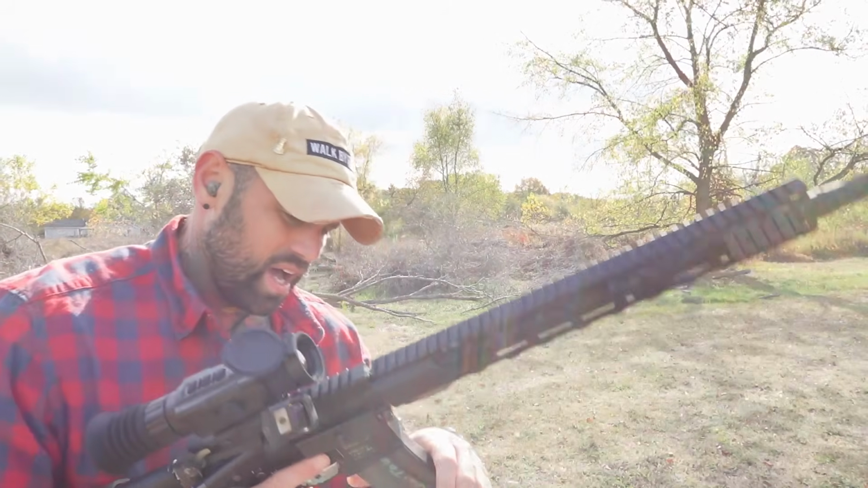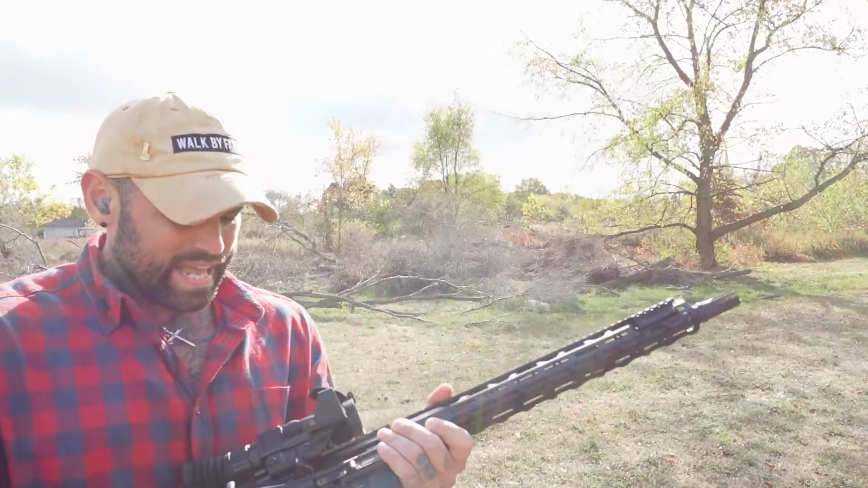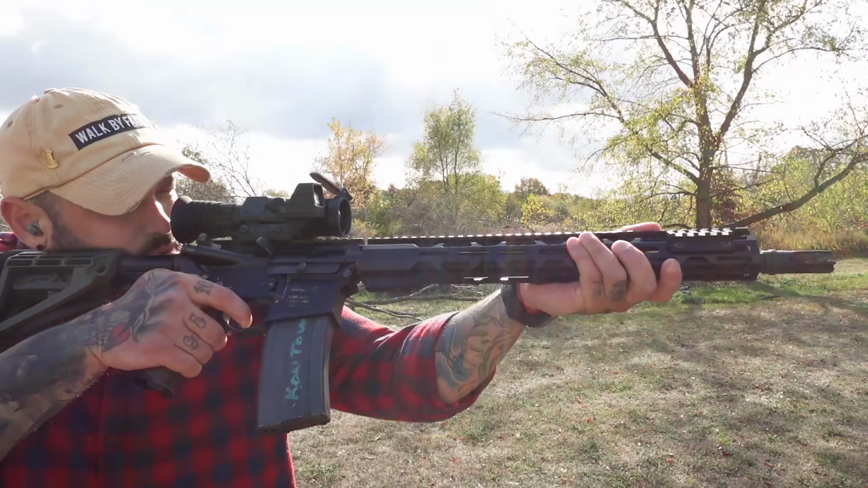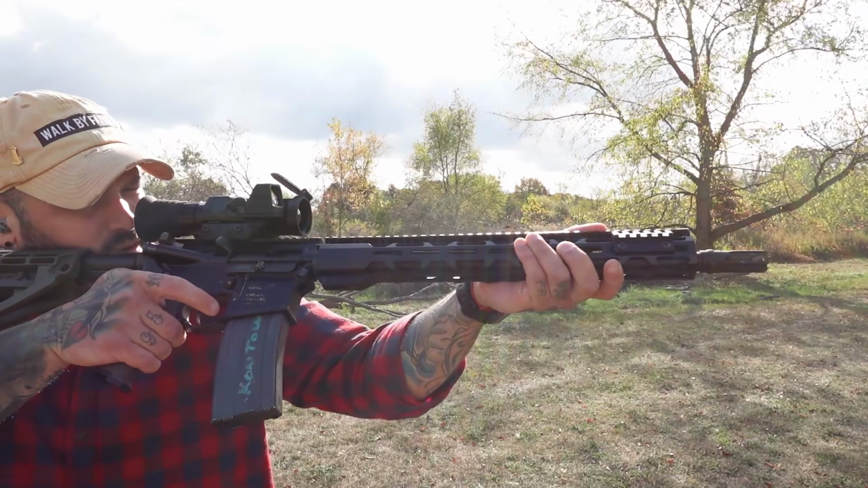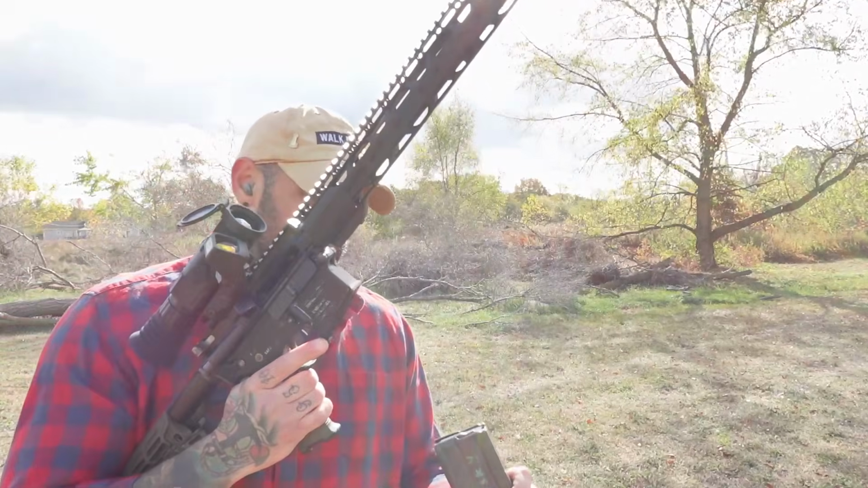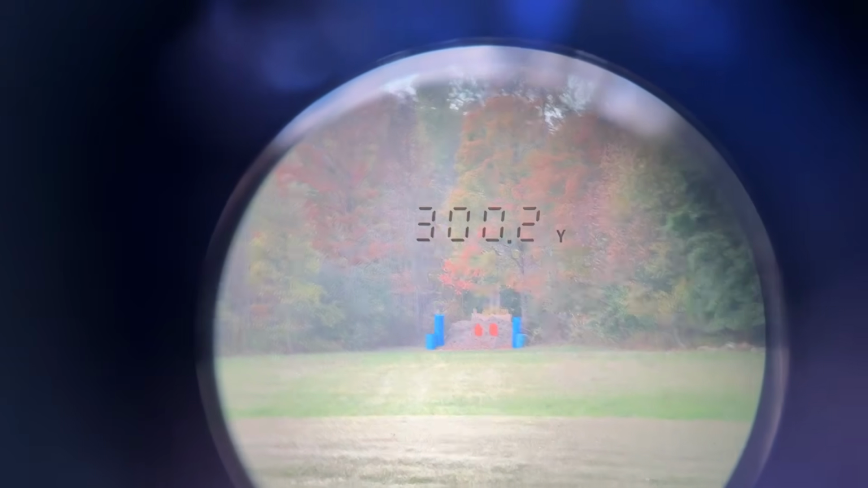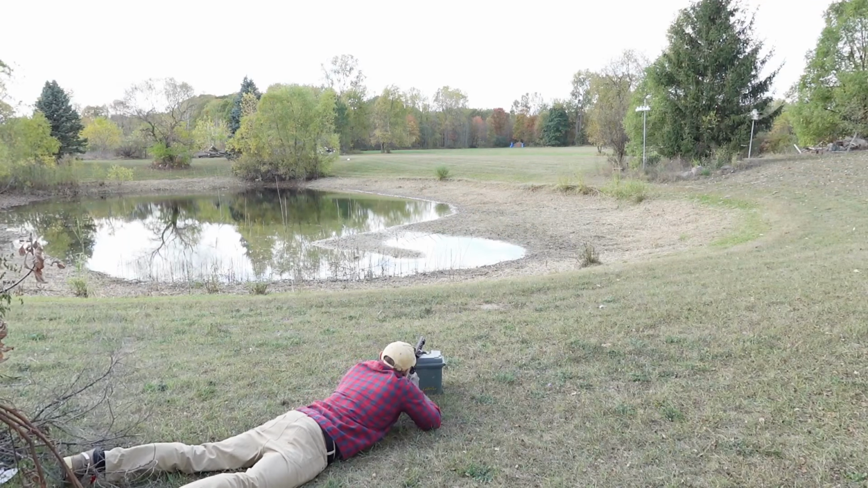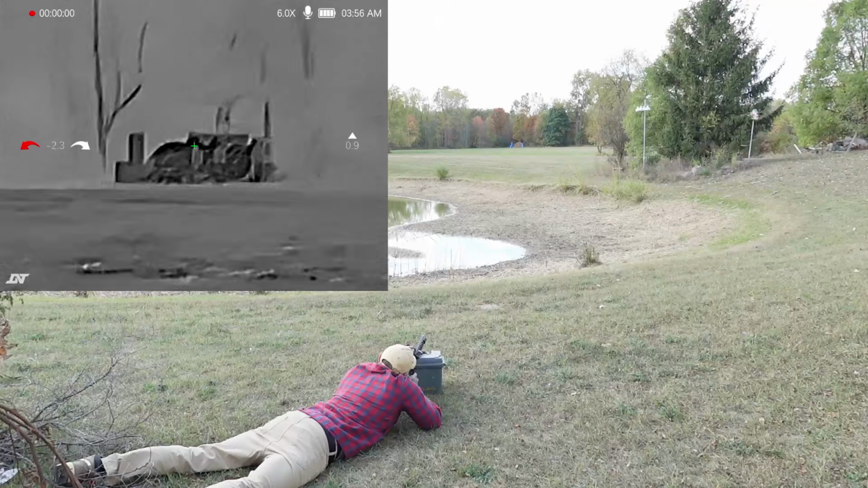It's pretty simple. Now it claimed that we can go 1200. We don't have 1200, so we're gonna go a little bit further, about to 300-ish. Shoot the same targets, but again, see if I can hit it with this guy. There we go. There it is, too easy. All right, let me reload and we'll go to distance. Yeah, 301.